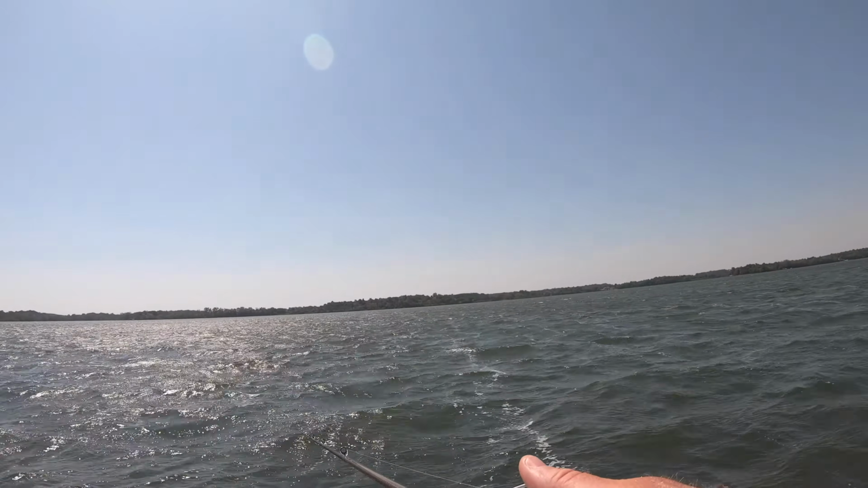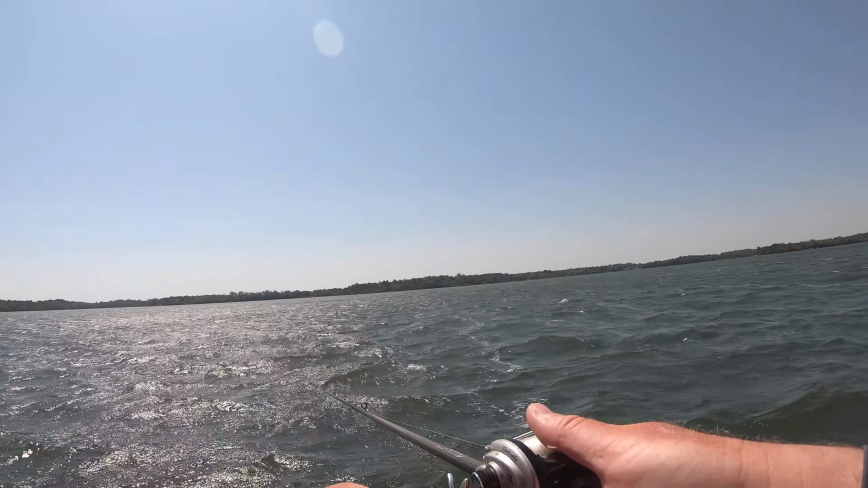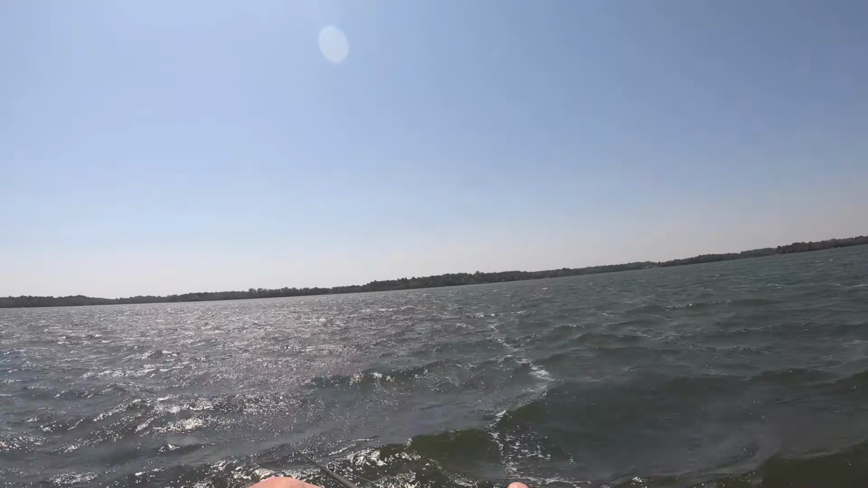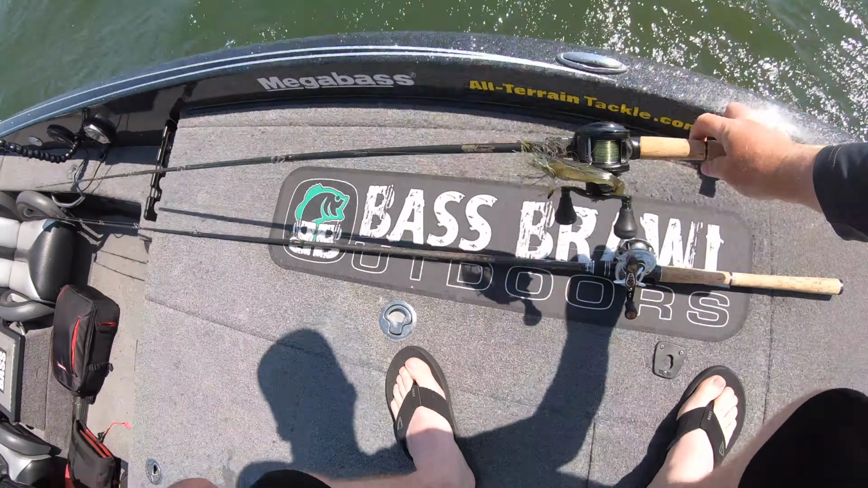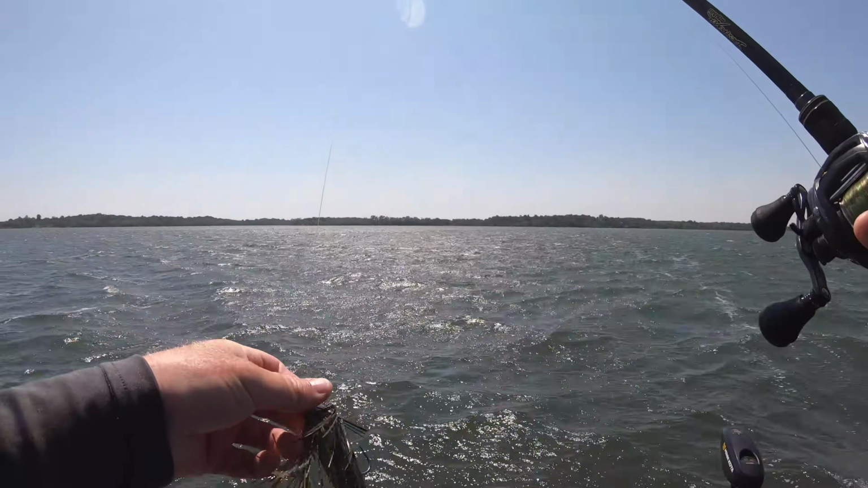If I don't get bit after a little while, I just stop reeling, let it hit back into the bottom again, let it sit there for a second or two, and then just start reeling real slow again. Okay, I've shown them that for a dozen casts. Now I'm going to pick up this skirted jig with a spinner on the bottom and just give them a little different look here.